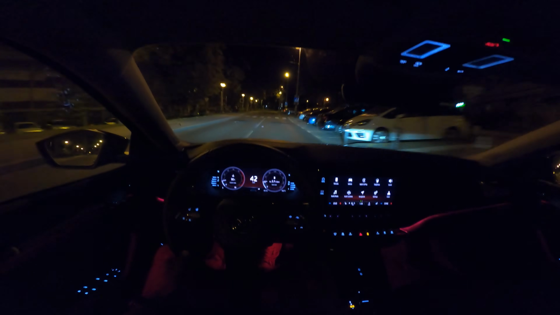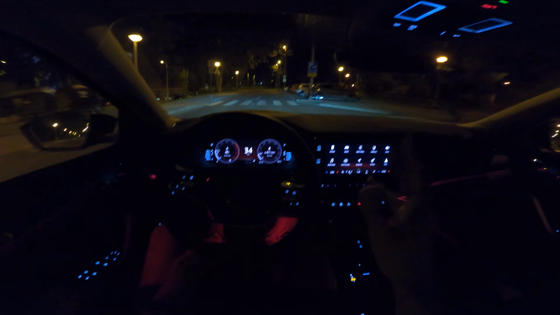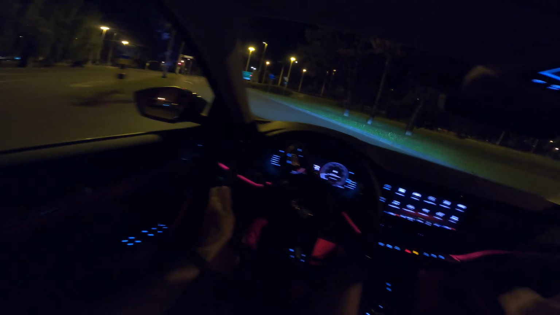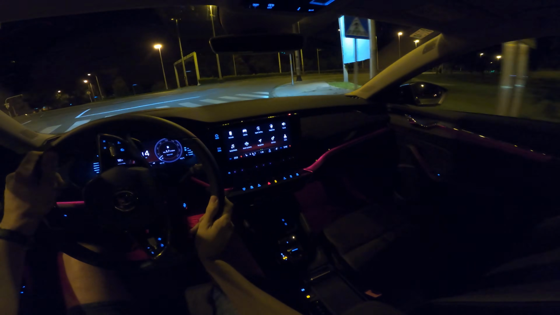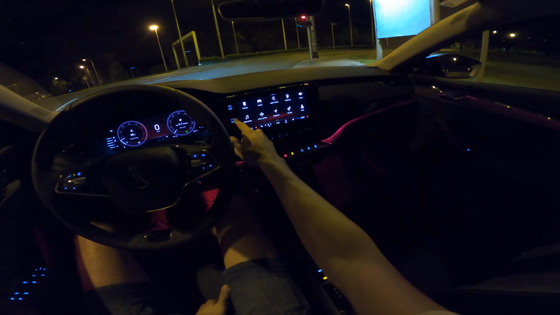So yeah, this car isn't that comfortable, but I must say it's very nice. With this engine, when you let go of the gas, it just keeps cruising very gently on the road, so it is comfortable. But I think the suspension could have been a little bit more soft, like in the Superb.